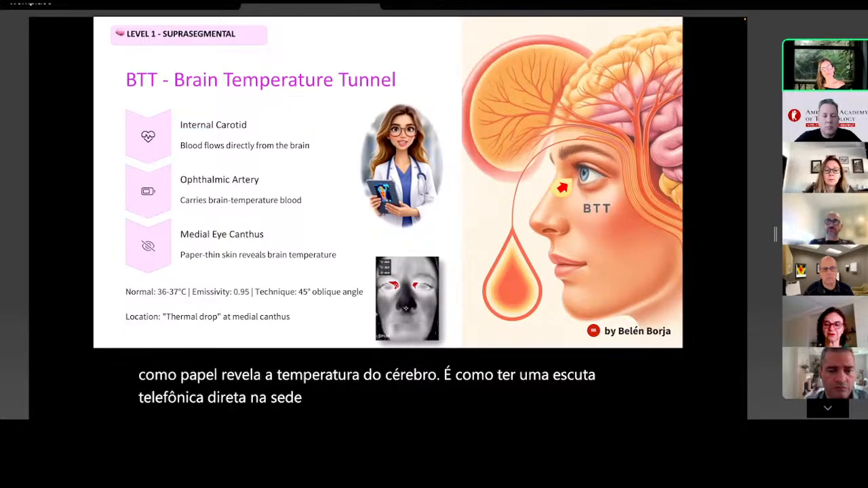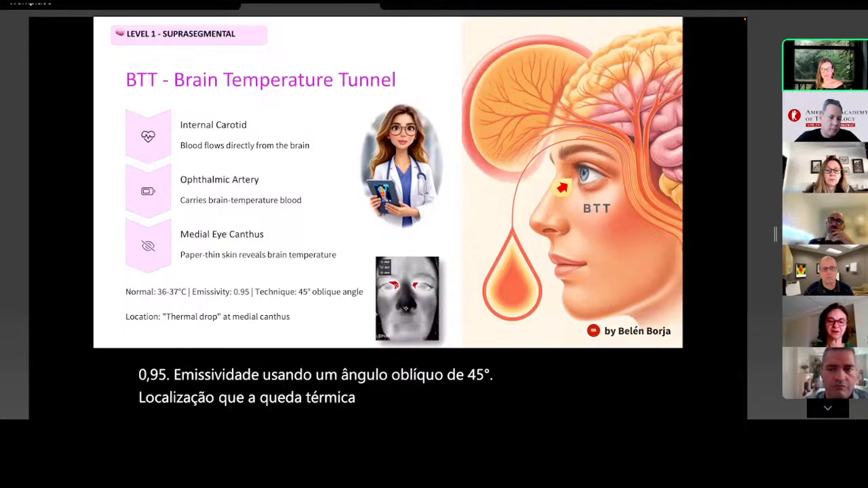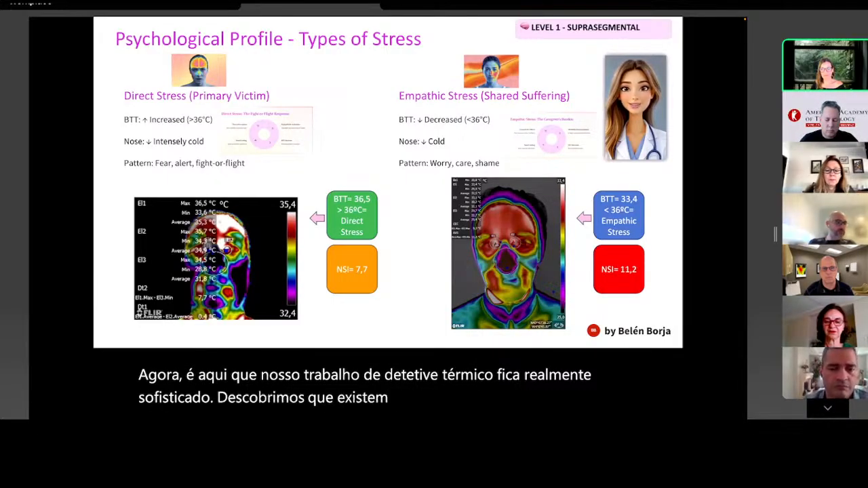Normal range 36 to 37 degrees Celsius, measured at 0.95 emissivity, using a 45-degree oblique angle. Location, that thermal drop at the medial canthus. This isn't just temperature measurement, it's brain surveillance. Now here's where our thermal detective work gets really sophisticated. We've discovered there are two completely different criminal profiles.